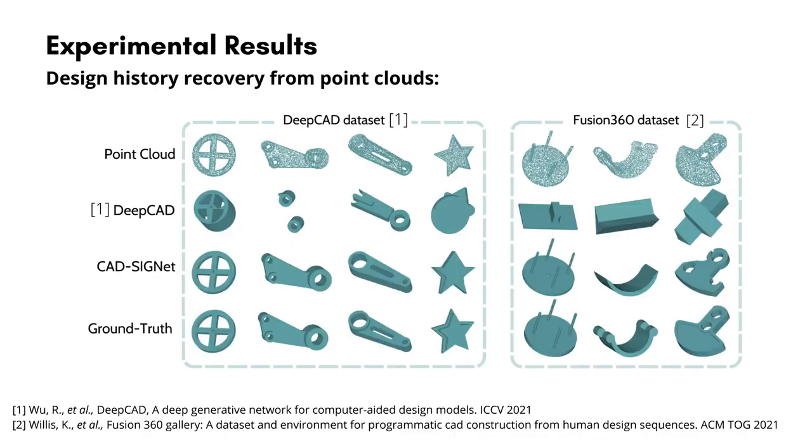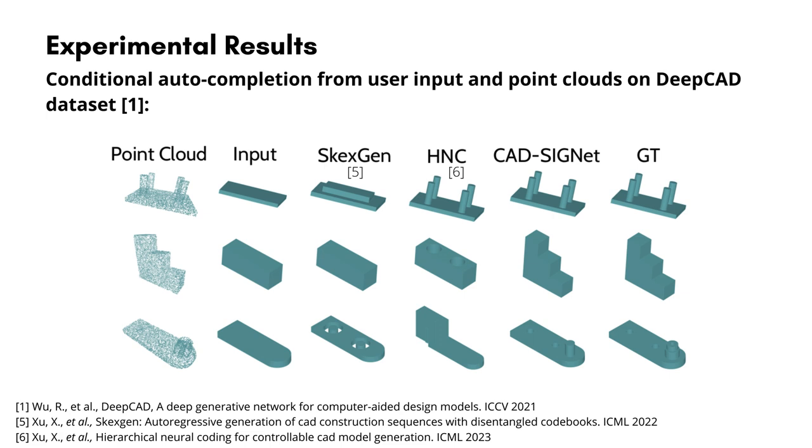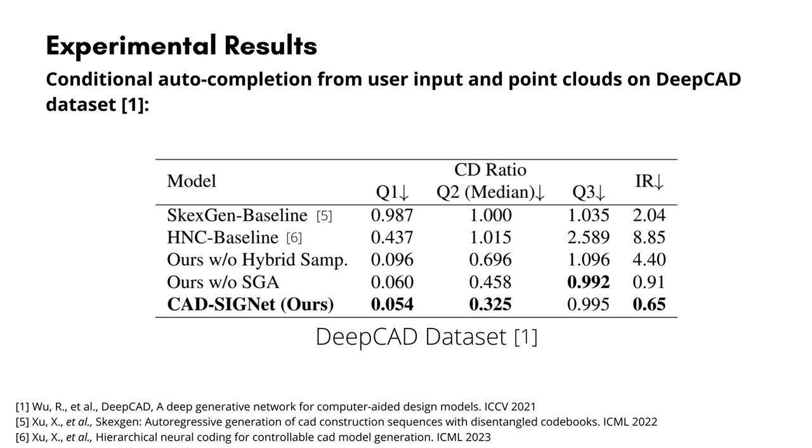The qualitative results on a full design history from point clouds show that CAD-SIGNet outperforms DeepCAD baseline on both the DeepCAD dataset and in a cross-dataset setting using the Fusion 360 dataset. This observation is further validated from the quantitative results. CAD-SIGNet is also evaluated in a conditional auto-completion scenario in which a partial sequence and a point cloud are used as input to predict the complete CAD sequence. We observe that CAD-SIGNet outperforms the adapted SkexGen and HNC baselines.